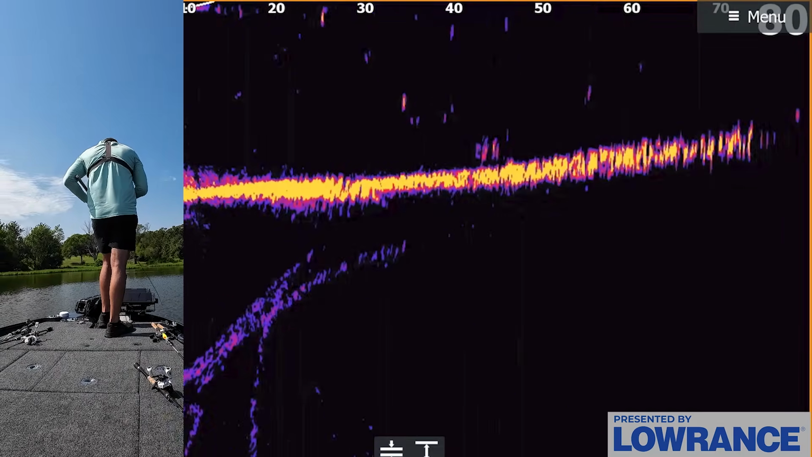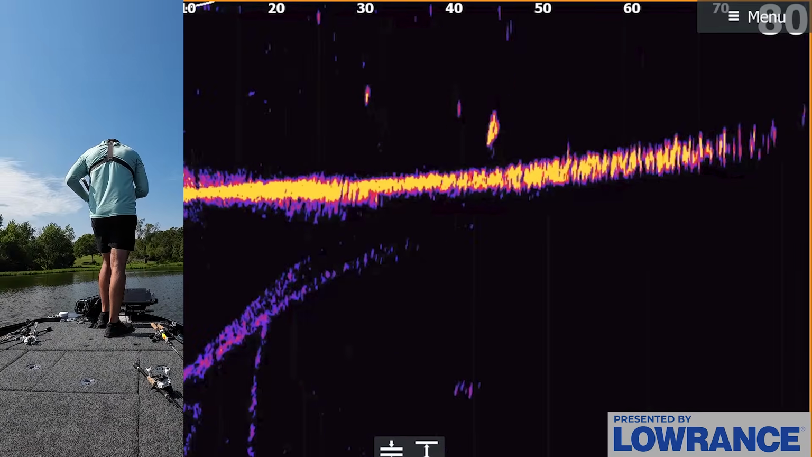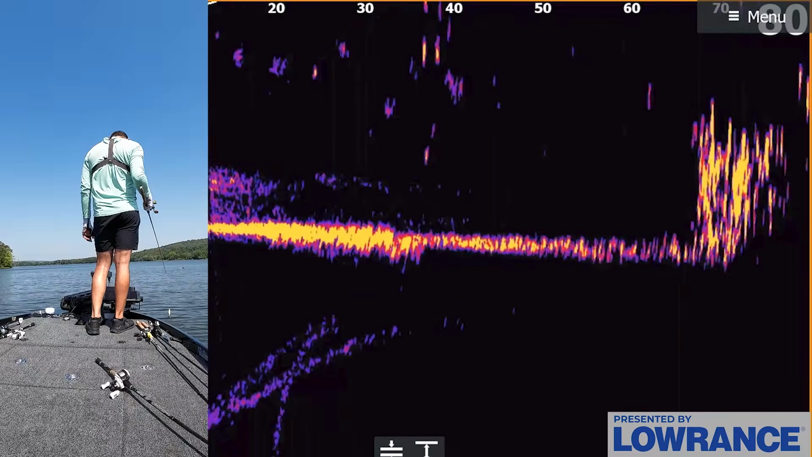Oh, one's behind it right now. Come on, come on, fish, get it. There's a fish on my bait right now, another good one. Come on. Oh, maybe he was just falling. I don't know what was going on there. Looked like a good one though.